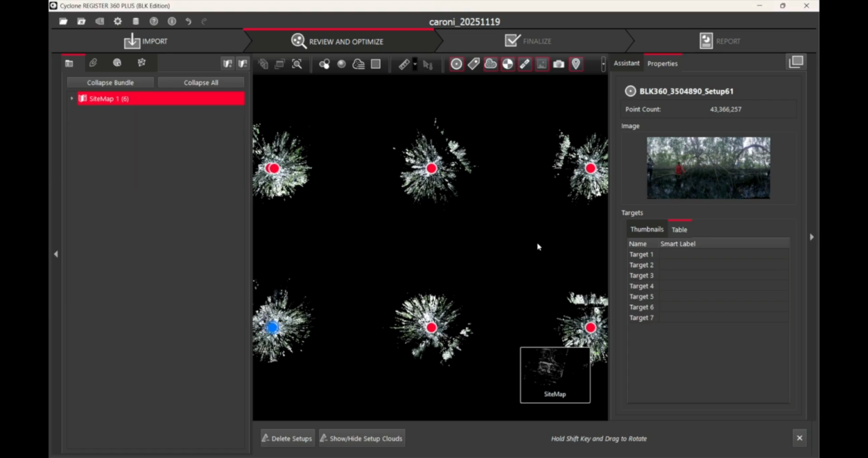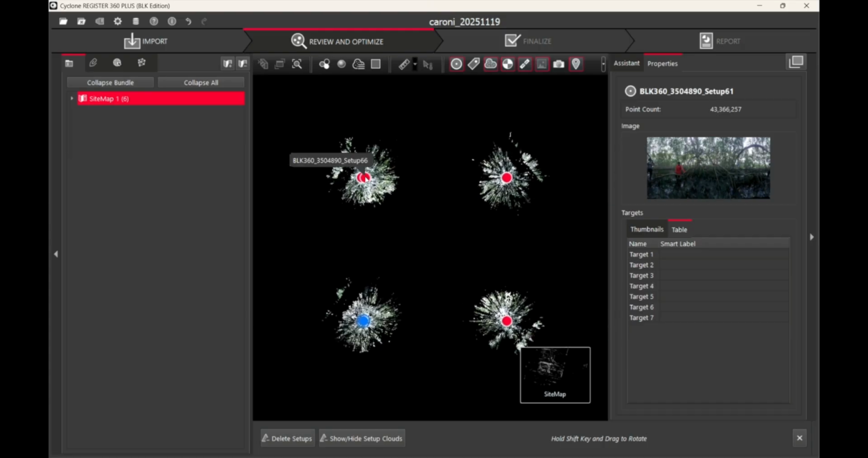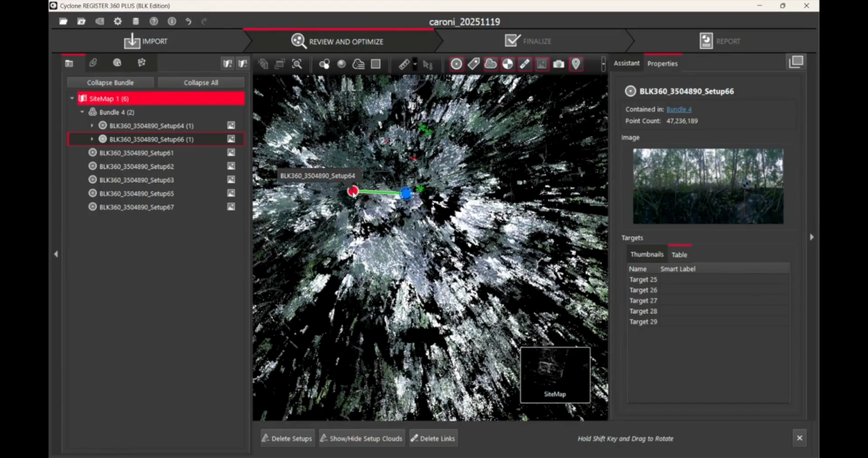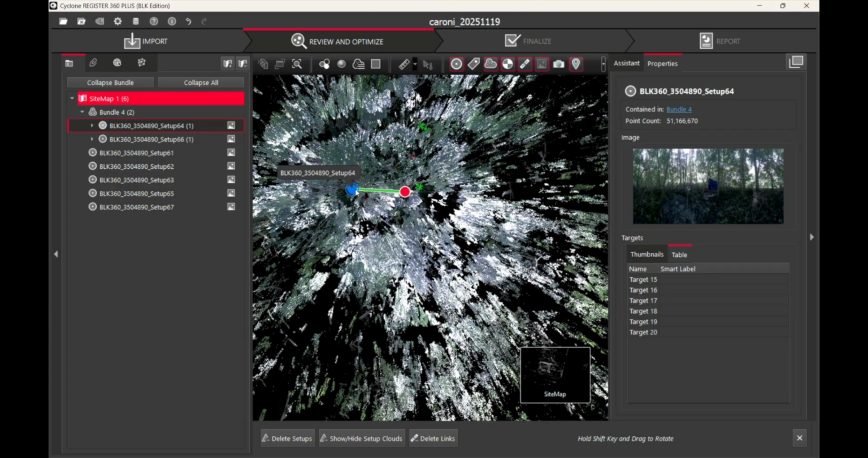Now this displays all the scans which have been combined and the scans which may not have been combined. So these scans are individual scans which were not able to be combined. However, this scan on the top left has been able to successfully combine two scans together. So that's why this is bundle number 1. So this is the first bundle, while the other scans are individual scans which we will have to combine manually later.